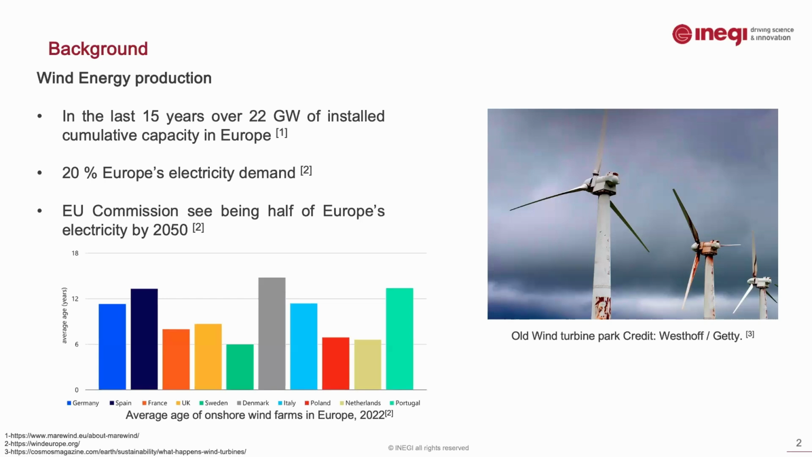It's an effort that's been done for a long time, and our wind farms are getting to the end of the service life. So as we have these ginormous structures reaching heights of 100 meters and blades over 60 meters in length, assessing the structural integrity is of the utmost importance.